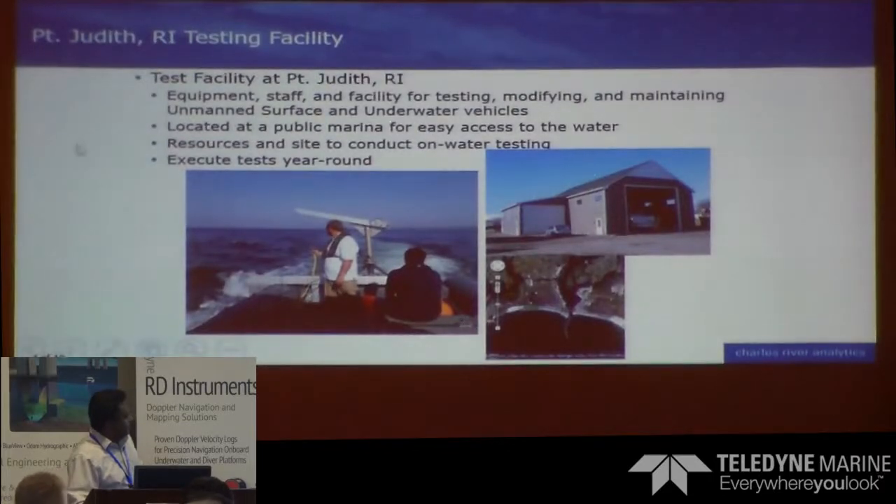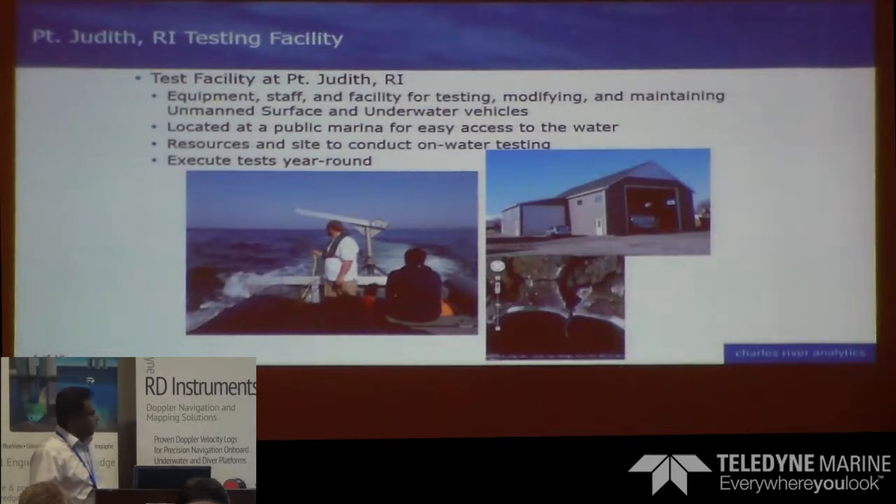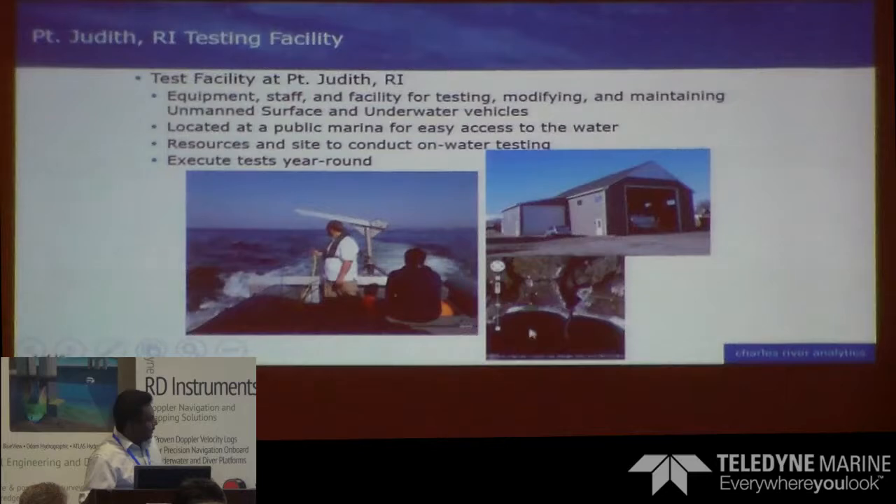We have a facility in Rhode Island, which we operate, and we build most of our large underwater vehicles there, and we have the luxury of having the Navy test range close by. We also have offices in California and Pennsylvania, and we operate remotely as well.